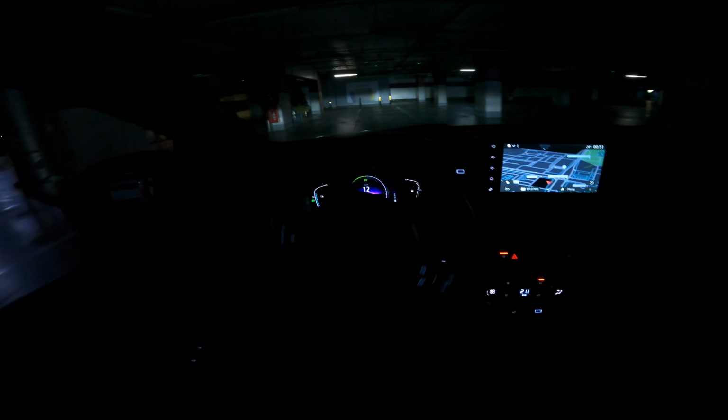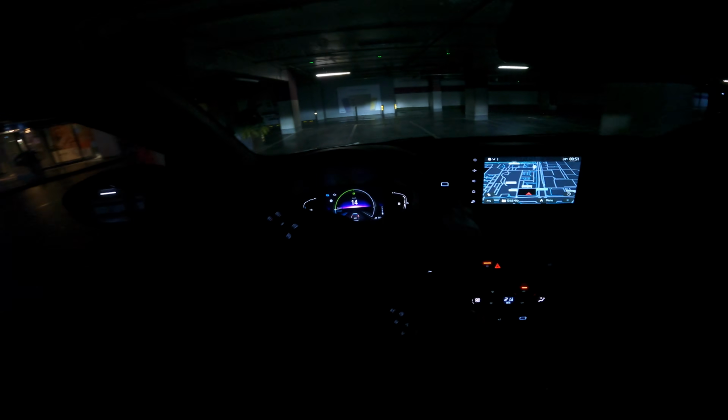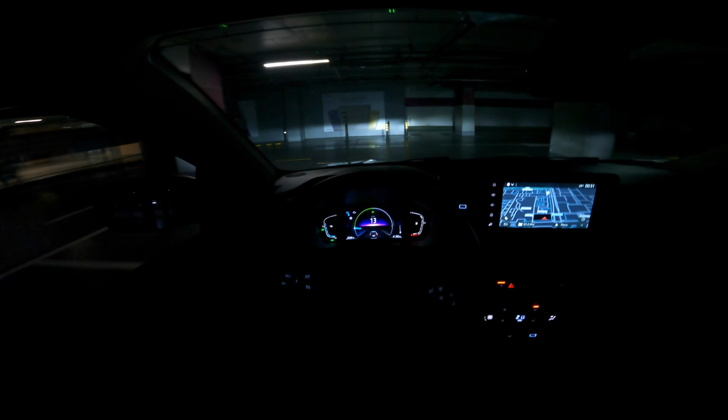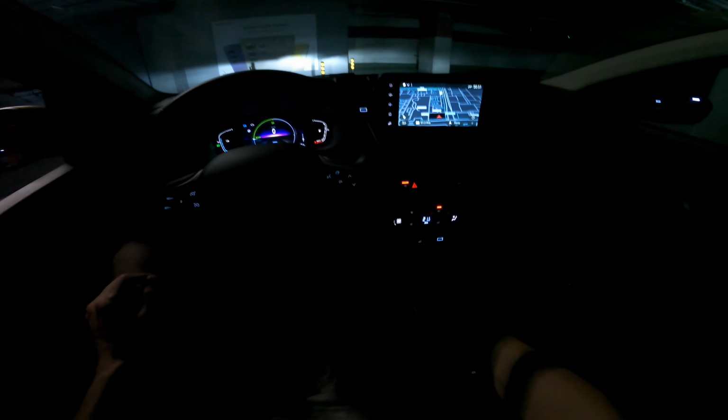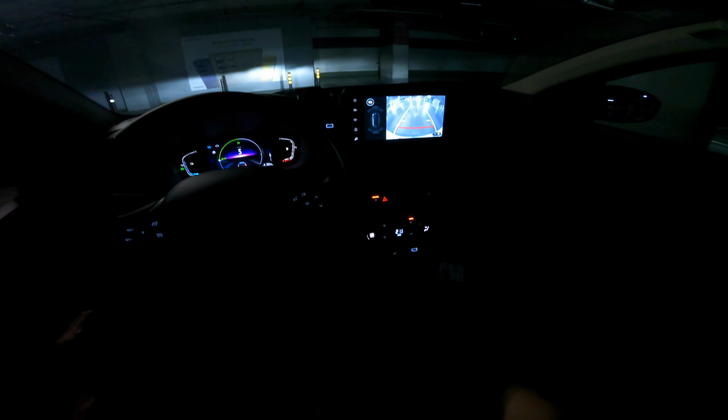And we'll just park. Let's go up here. There's a little neon light there, so you can see the car a little bit. Okay, let me just see if there's a reverse sound if I'm going in reverse. That's the same.